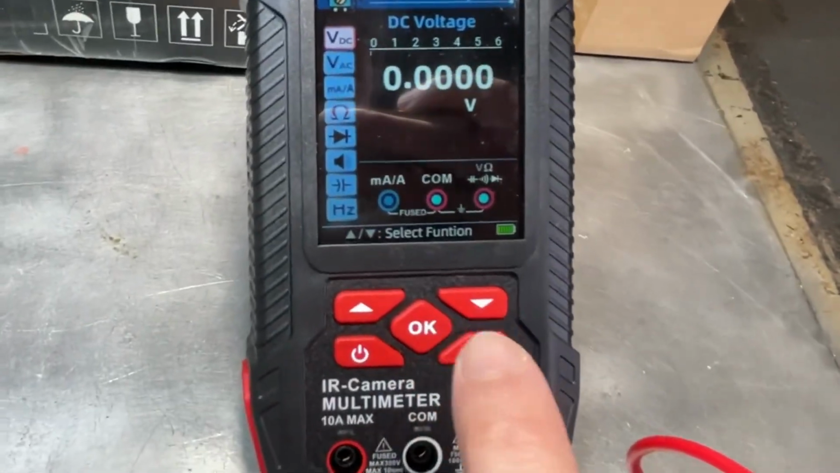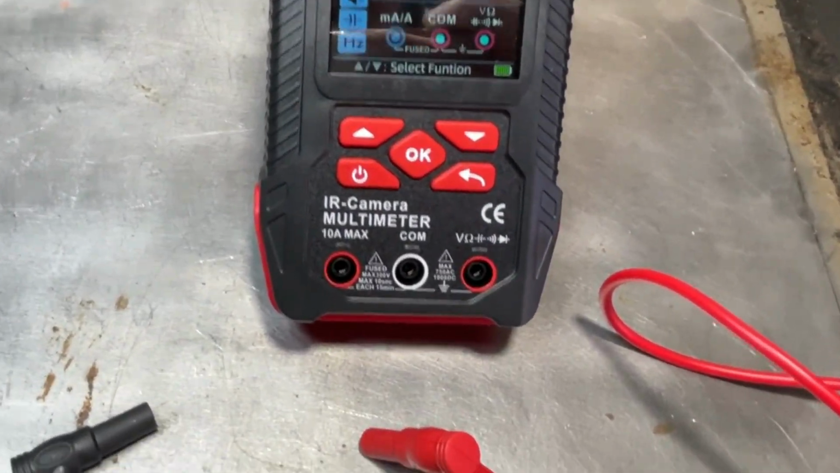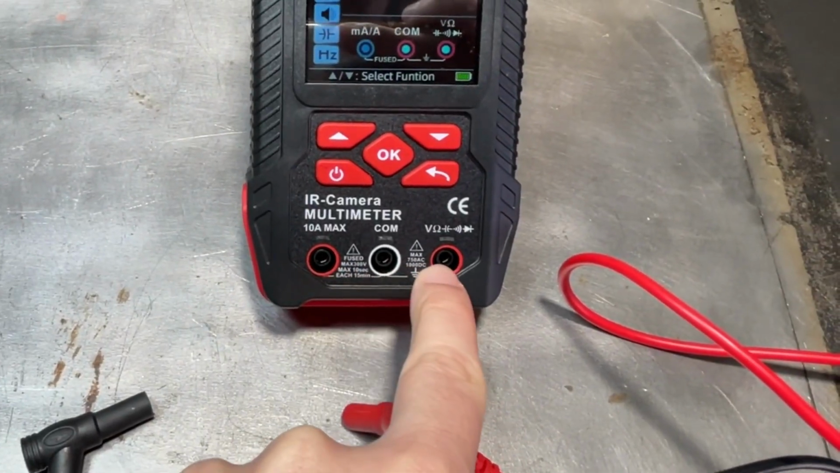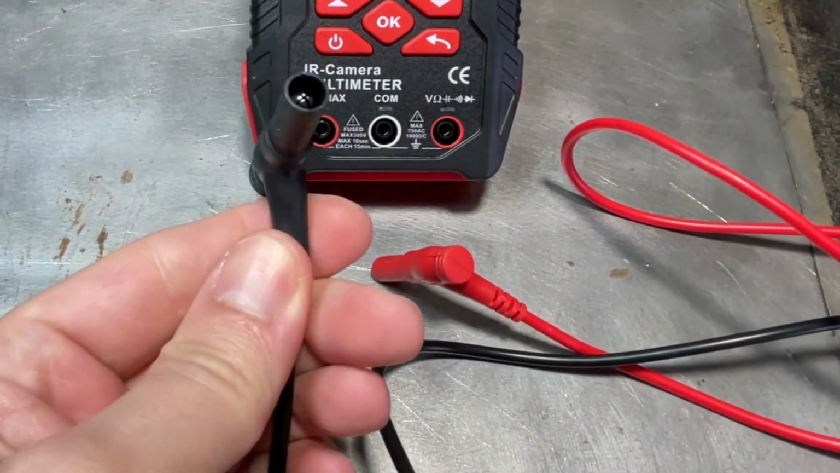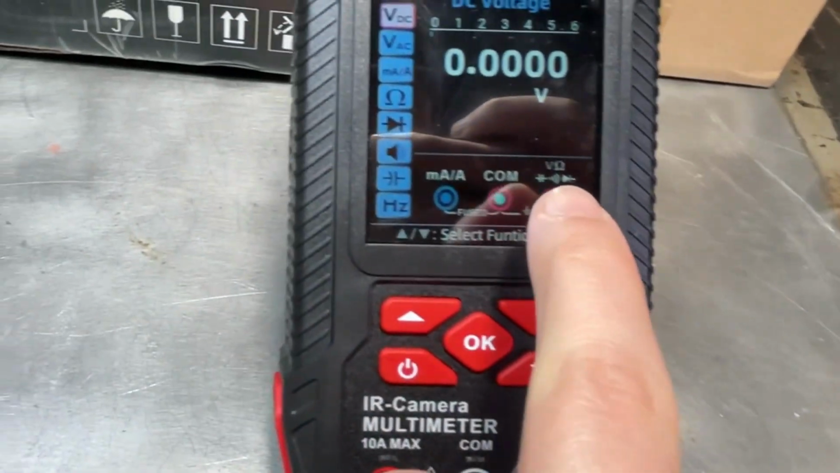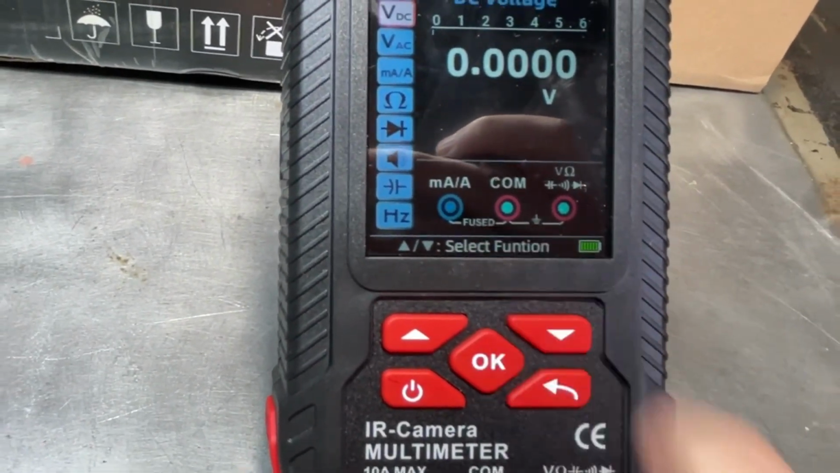But the really cool thing is, for me, I'm not a big electrician guy. I'm not too great with this stuff. I always got confused on my old Harbor Freight multimeter where these electrodes or where these grounds go into. And actually, depending on what you're testing, this one tells you which location it needs to go to.